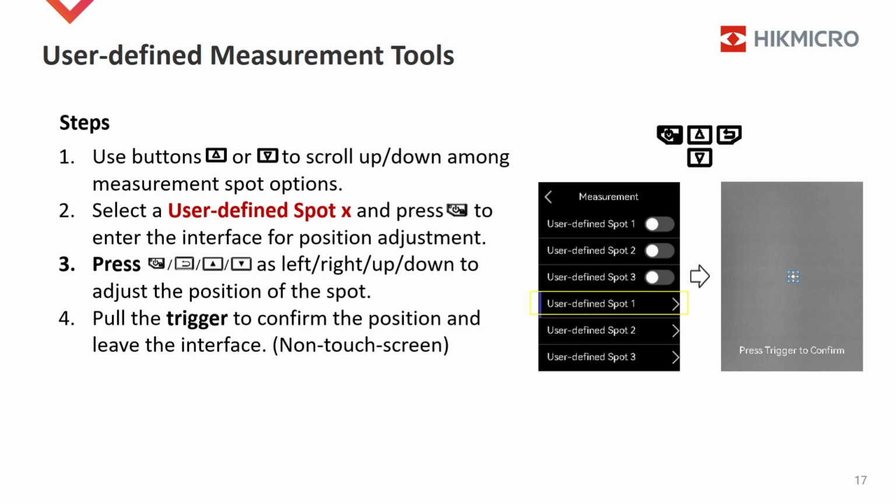Thirdly, use the four buttons as navigation buttons for position adjustment. Especially, the power button is for left and the return button is for right. They are placed on the camera's front panel in that way. Fourthly, pull the trigger to confirm the position and leave the interface. This is a compromise for non-touchscreen cameras.